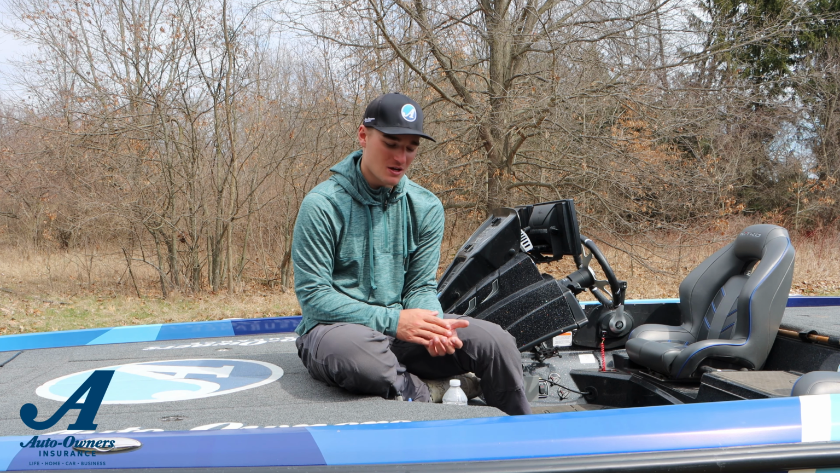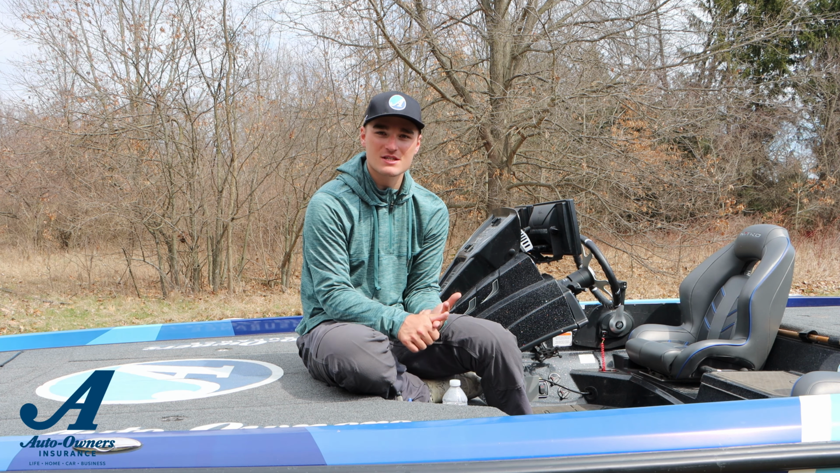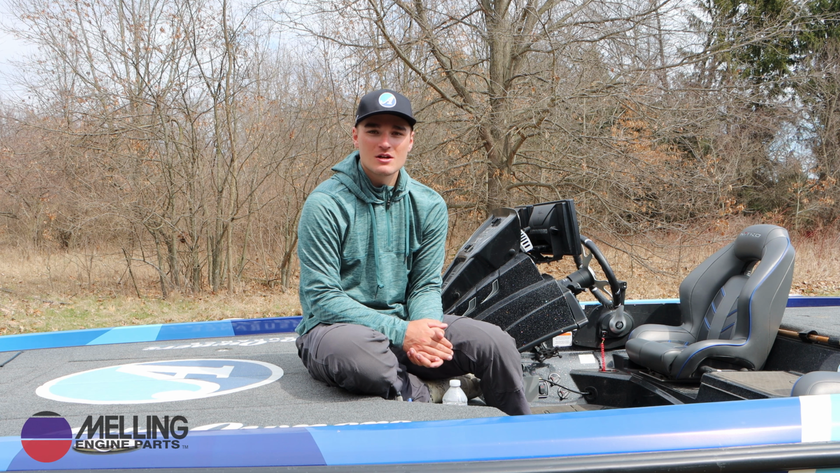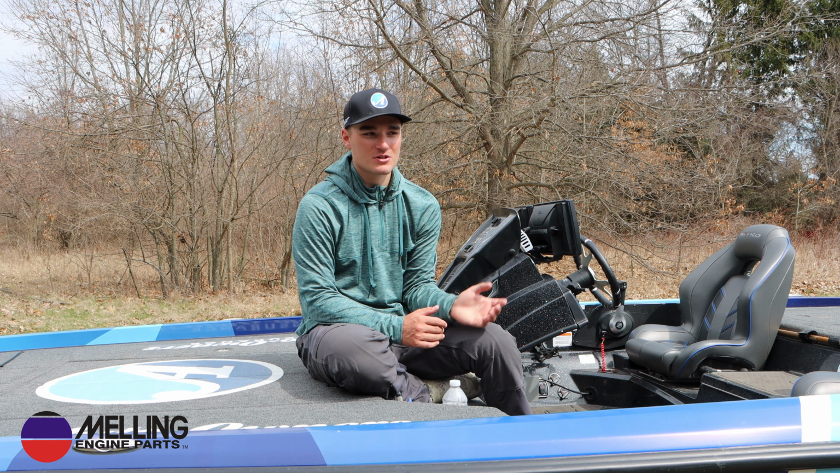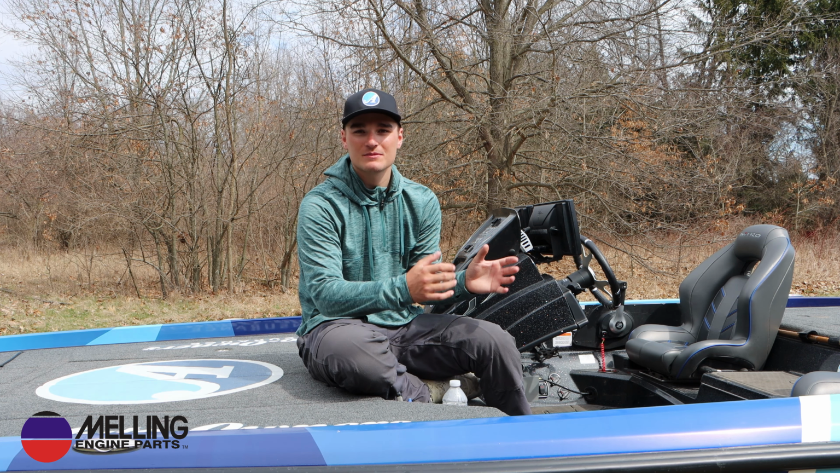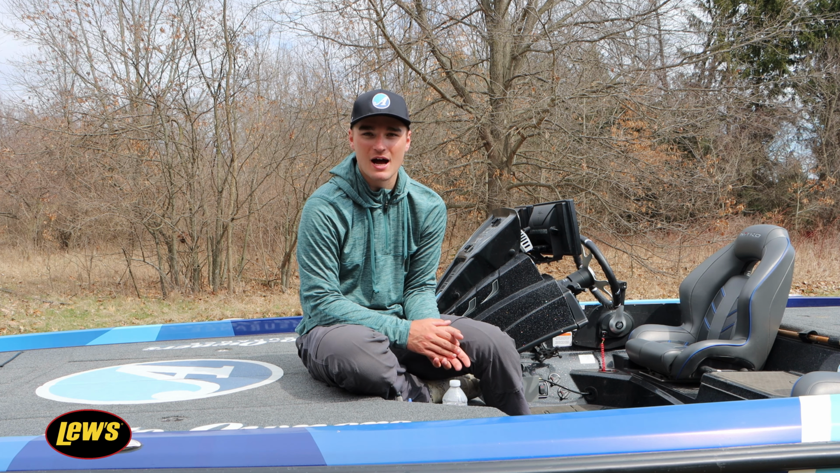What is a hard spot? To me, a hard spot's not rock, it's not wood. If you live down south and have shell, it's not shell. To me, all that stuff is structure. A hard spot is simply, to me, just a bottom transition. You get that soft, silty mud bottom to a hard clay bottom. That, to me, is a true hard spot.